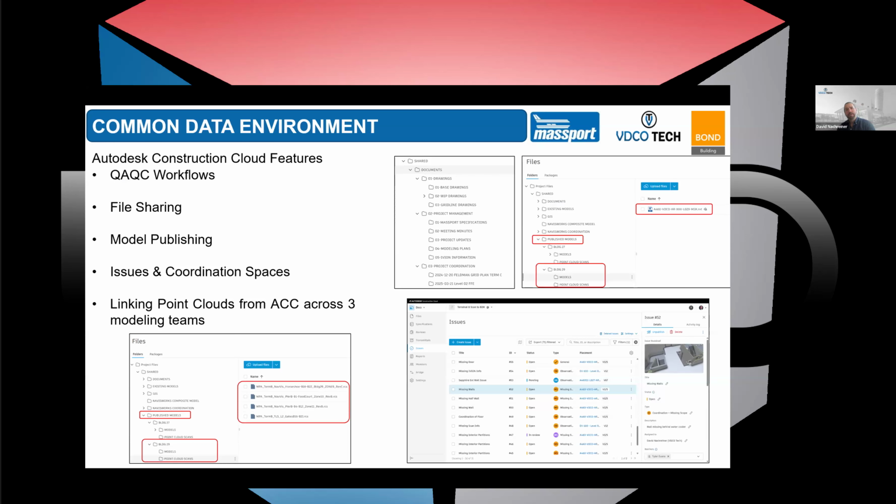A little bit about common data environment. I'm sure everybody on this call uses something, Procore, ACC, whatever it may be, BIM 360, if you're still in BIM 360. I think that this setup was imperative to our success, right? Massport established an ACC workflow. We worked on Massport's ACC. We didn't bridge our models to ACC. Our models lived live on Massport's ACC.